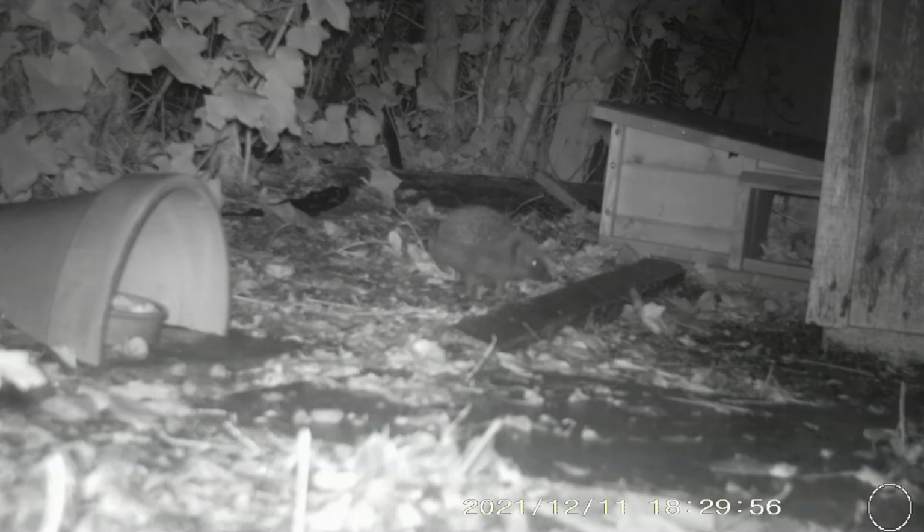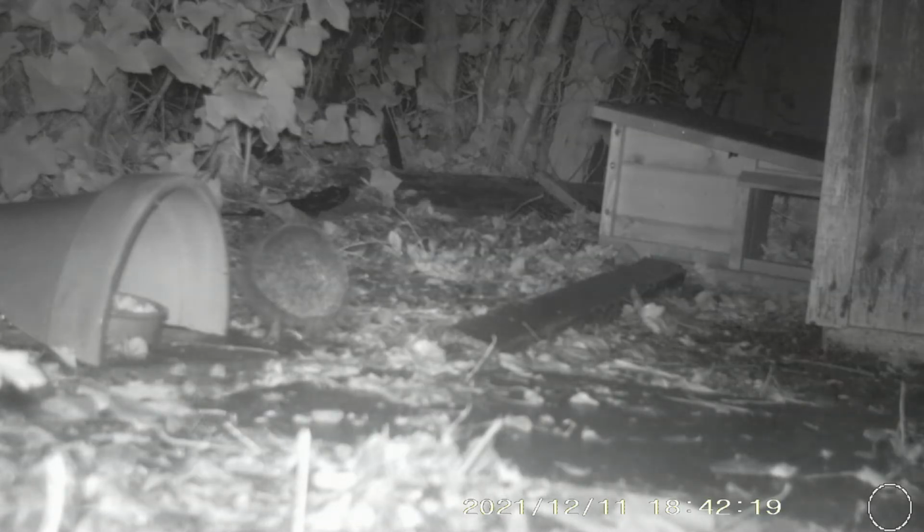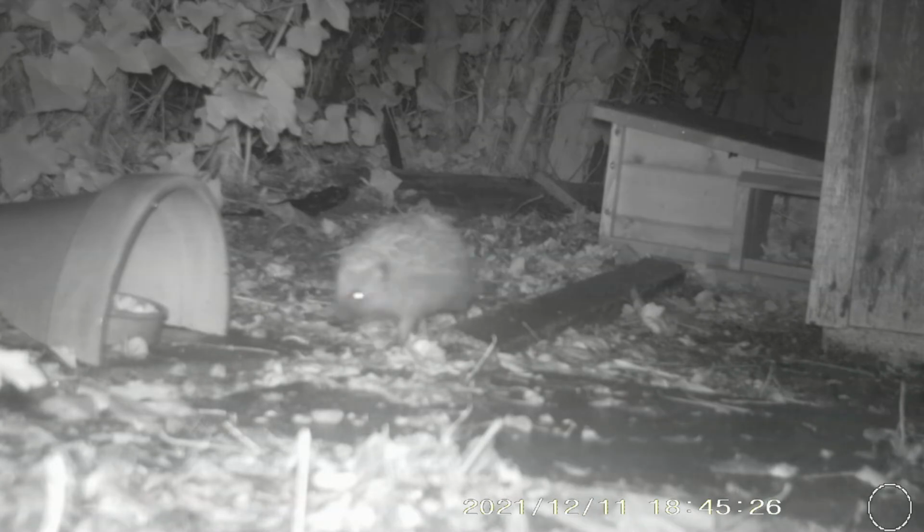So there is now a slight change of angle, but you don't miss anything. In fact, you can see into the half flower pot a lot better to see where the food's been put.